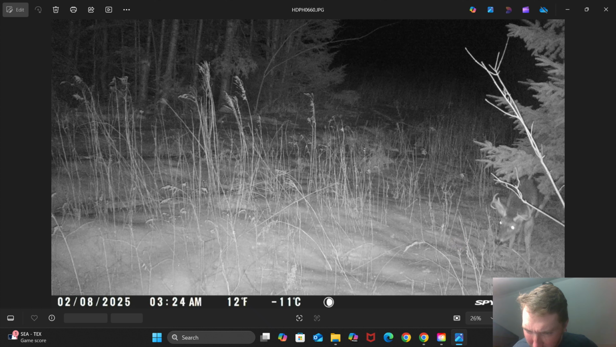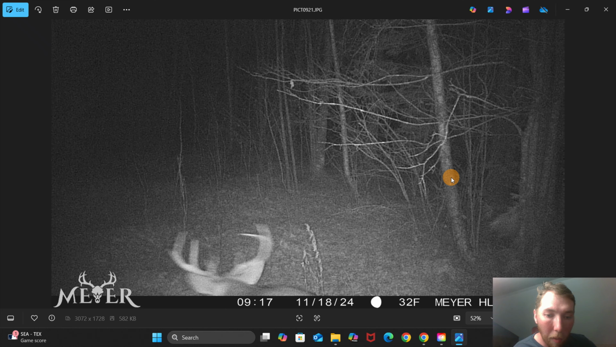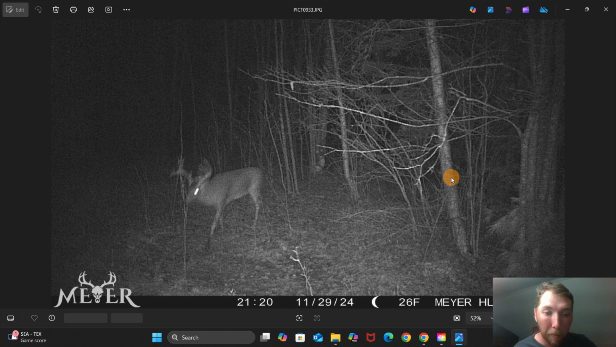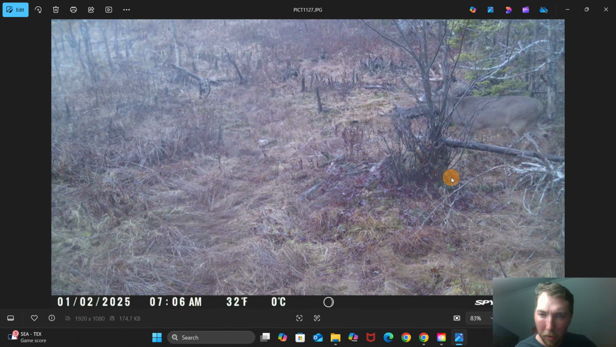He'd be a 10-pointer if they match up, assuming that is his main beam. That's a cool looking one. But that bigger buck, that Exodus buck, that's the only buck that was consistent in that spot all year. That wide one came and went a little bit.